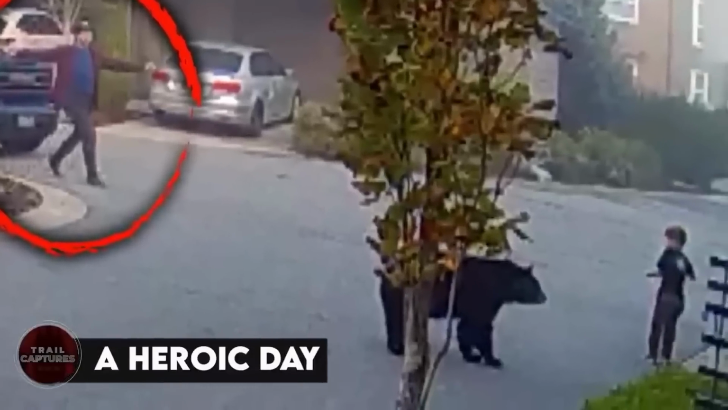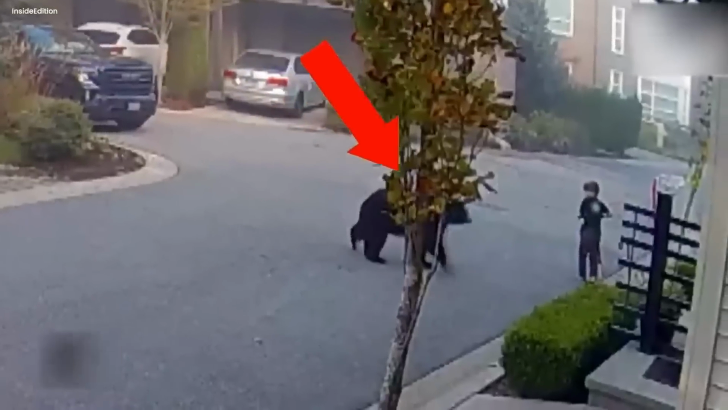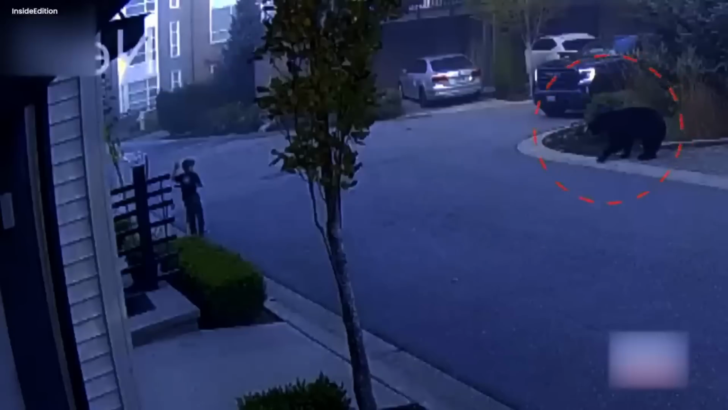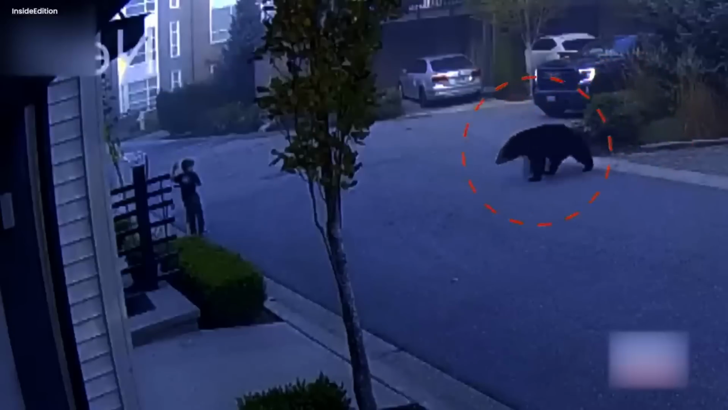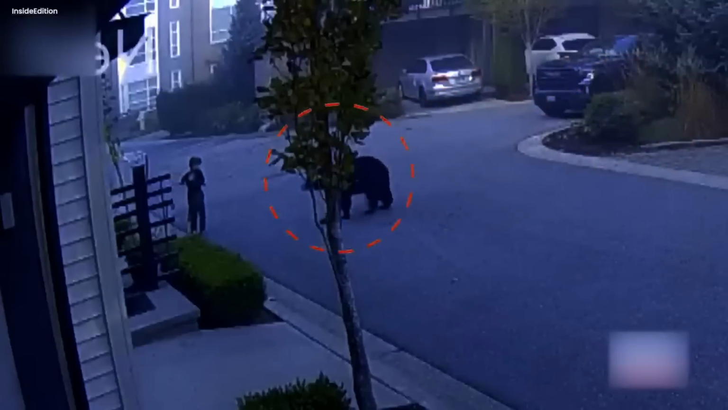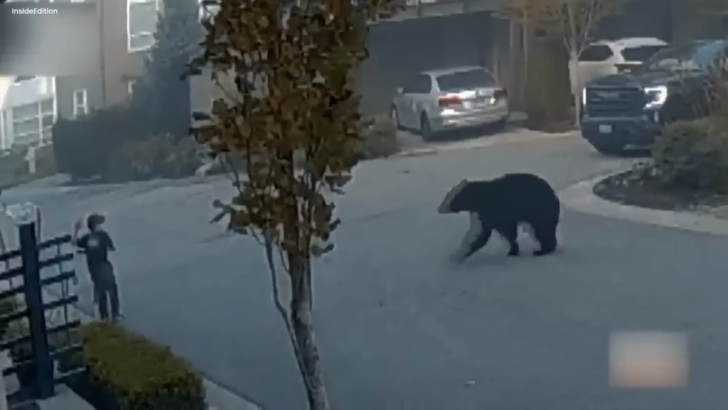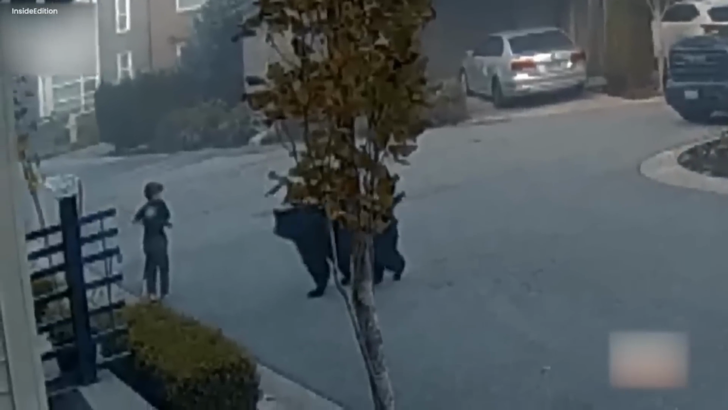A heroic day. A daunting encounter took place on the streets of British Columbia, Canada, where a bear came in a face-to-face meeting with a little boy strolling along with his cycle in front of his front door. Upon seeing the boy, the bear walked gradually toward him in his quest to sniff the young lad. However, in this spine-tingling situation, the boy didn't lose his calm. Instead, he kept still and stared at the bear as he sprinted towards him.